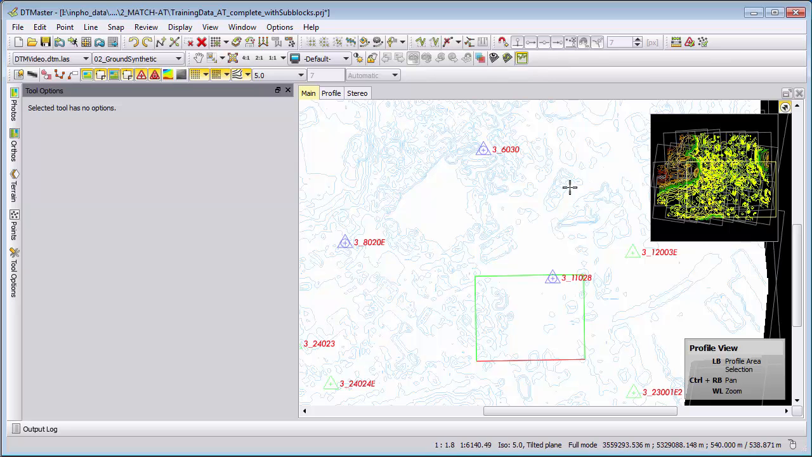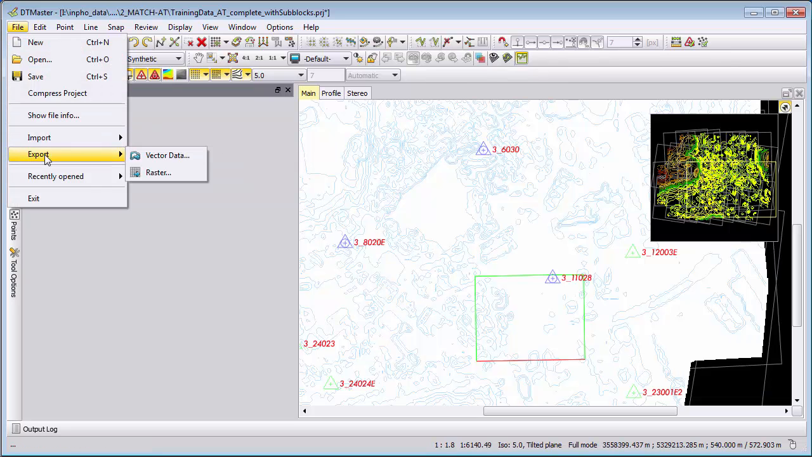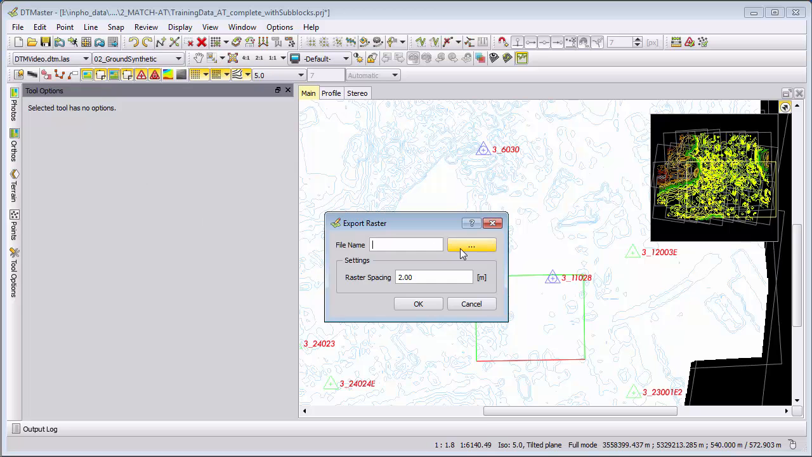And then we see the data correctly in our DTMaster, and then we can export the data as a final product, and this can be done by going to File, Export, Raster.